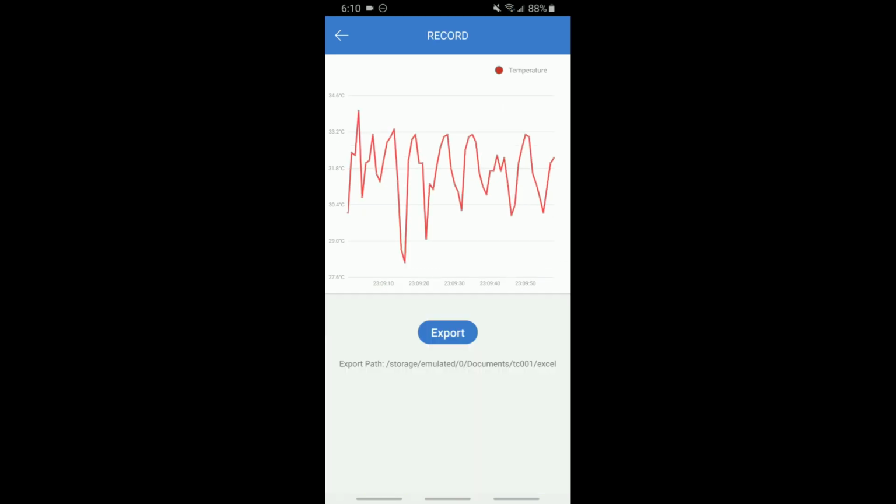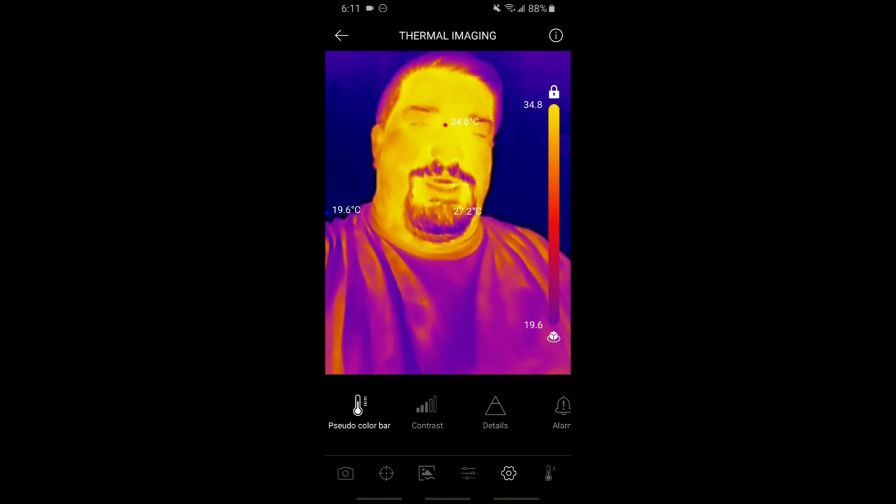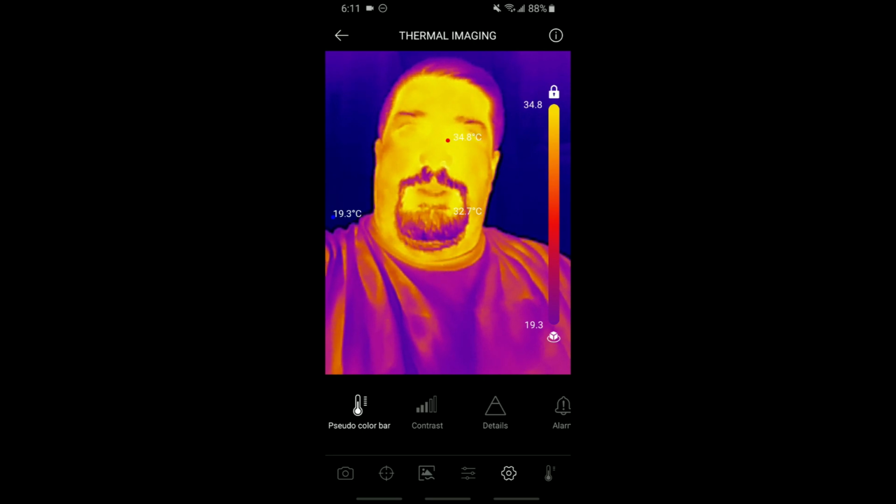So here's my breathing. You can see my inhales and my exhales just because the temperature went up and went down. I don't know what you would use that for. If your camera's in a permanent location and it's going to be just watching something, you could have a graph.